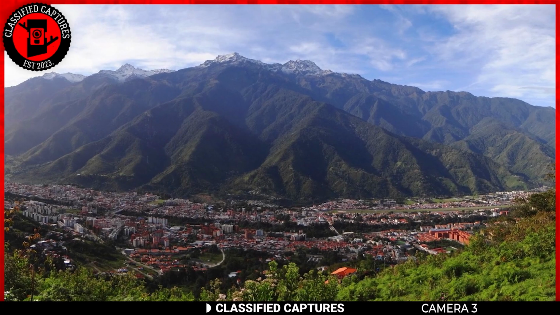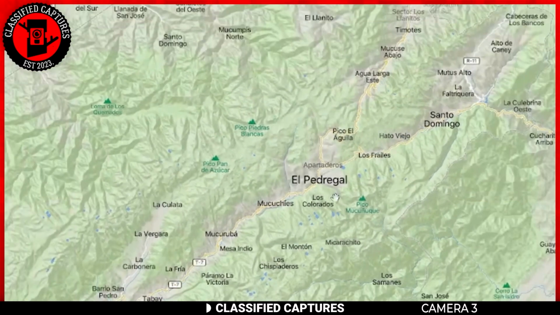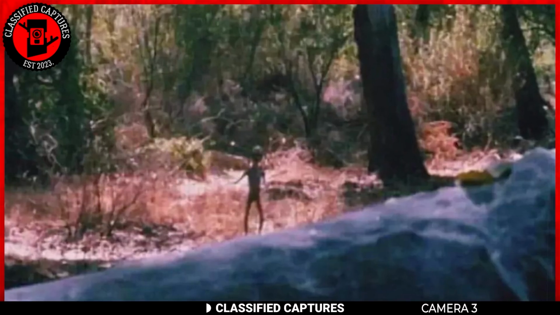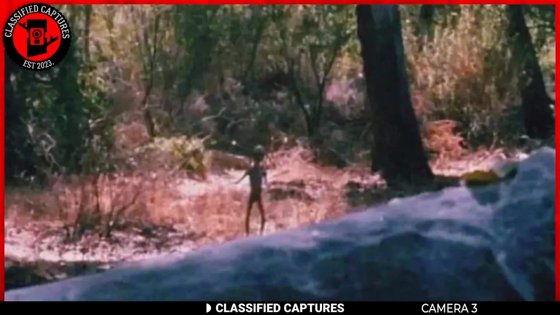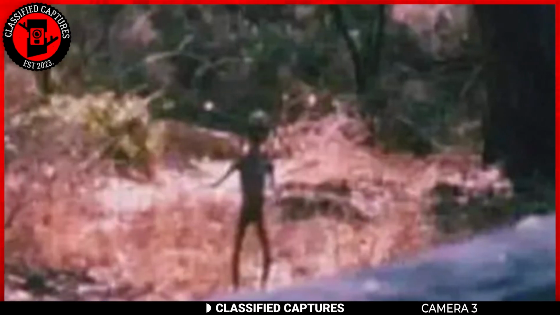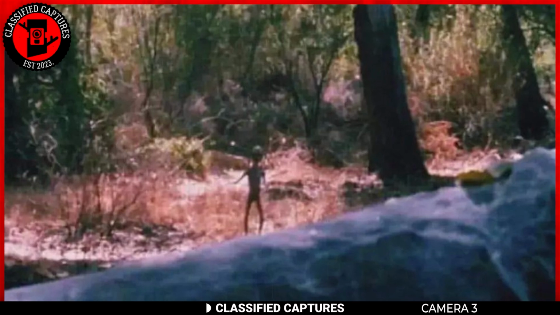In the picturesque village of El Patrigal, nestled within the Rangel municipality in Miranda State, Venezuela, a remarkable and somewhat unsettling discovery unfolded on December 2, 2022. A local peasant going about his day stumbled upon this creature. The creature was standing by a tree in front of some bushes.